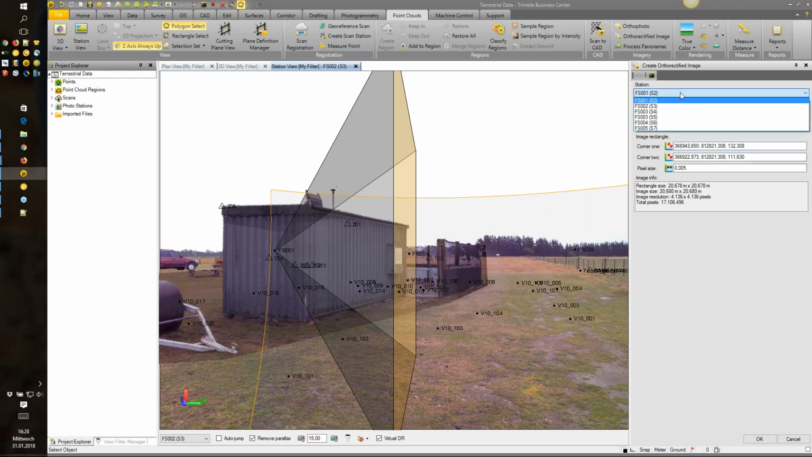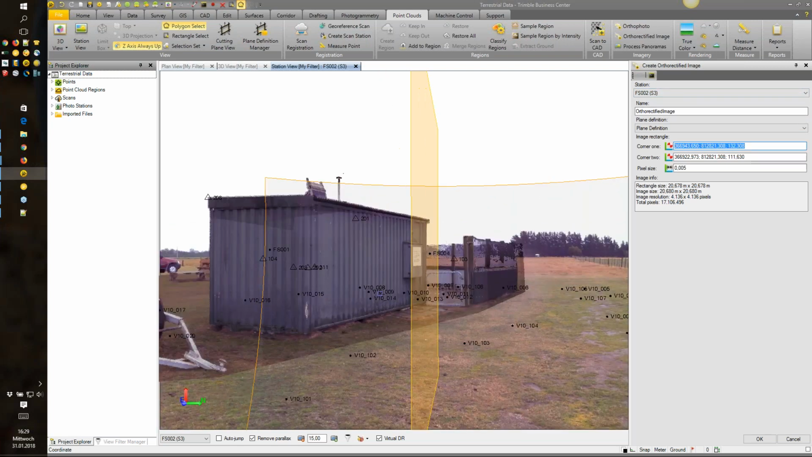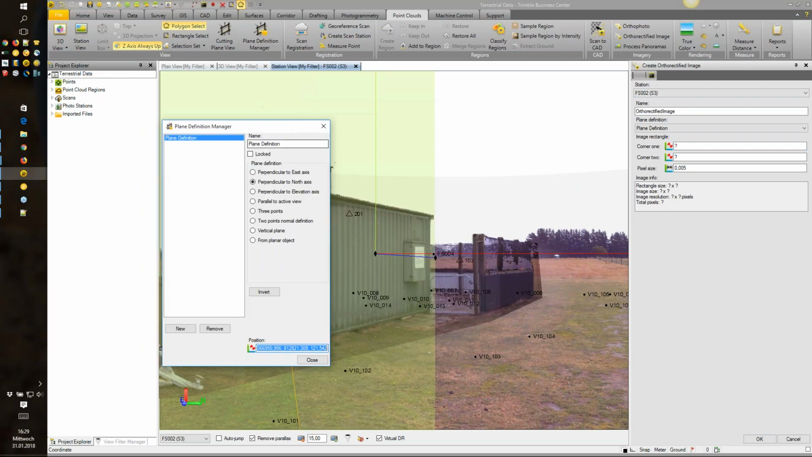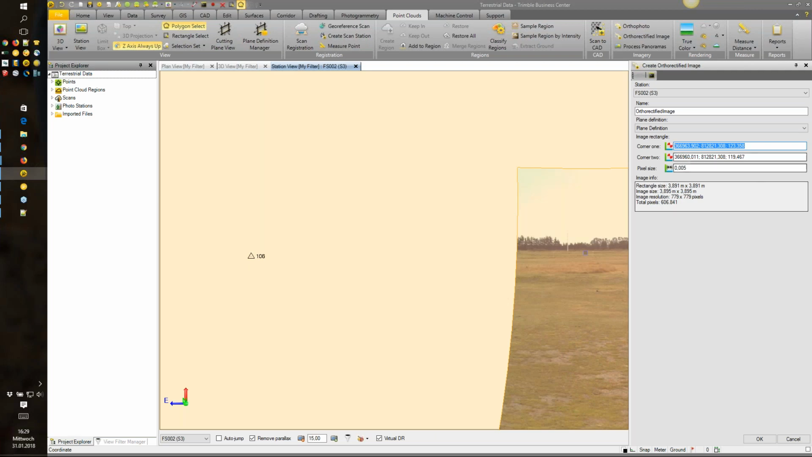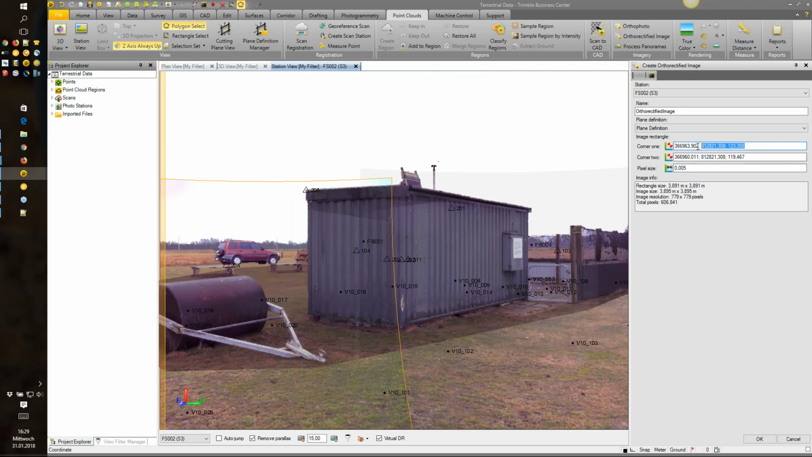So we have to select also the right stationing on the top. Here in the station view, we are in the station S3, but we also need to select this in this view, because then TBC is actually using this view direction. So in that case, start again the plane definition, picking 3 points, and then picking the corner of this.